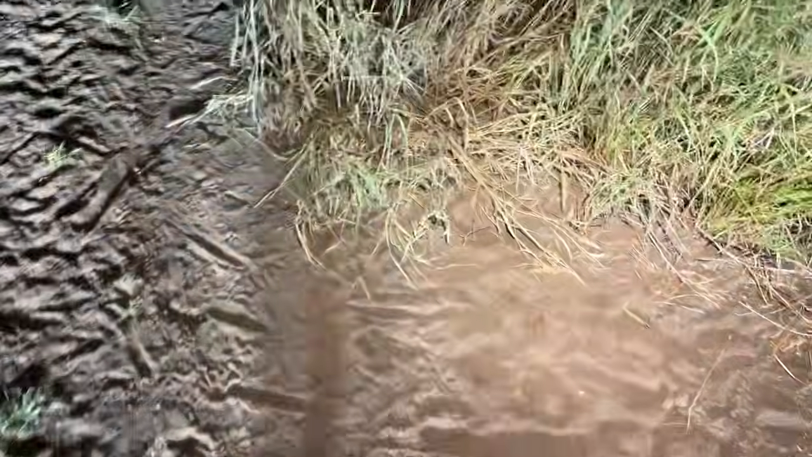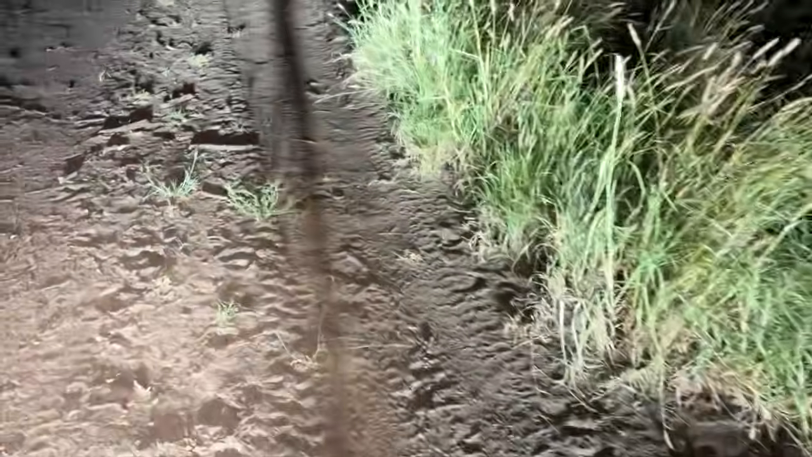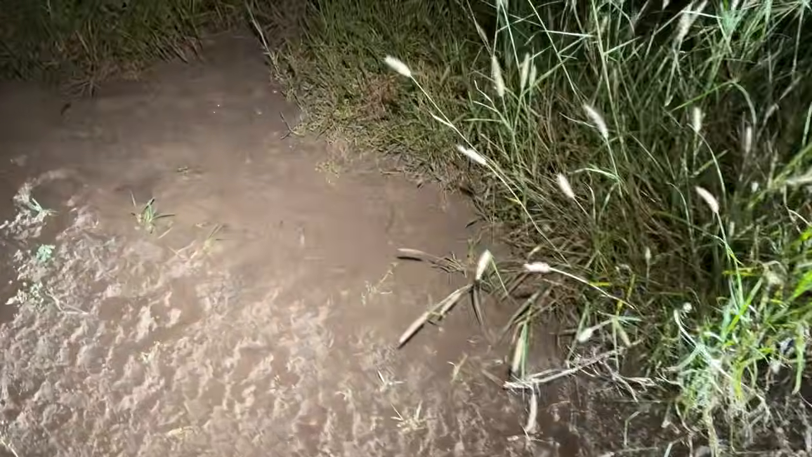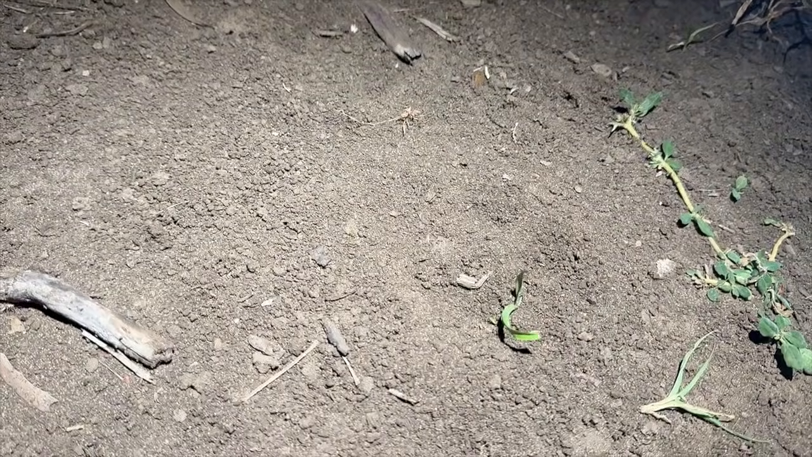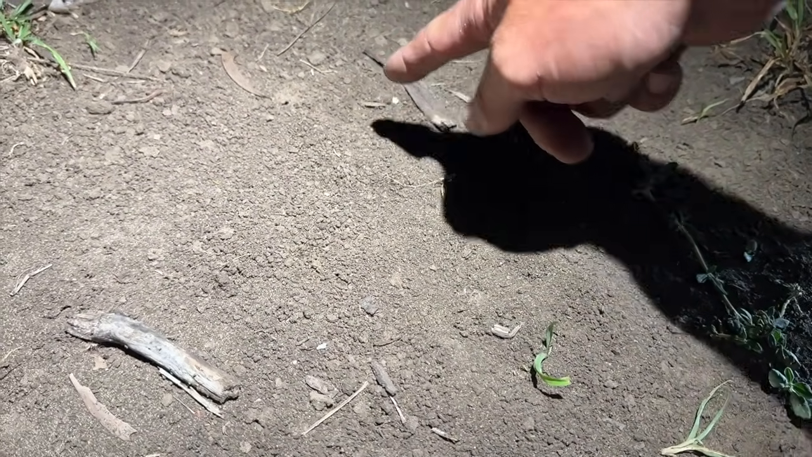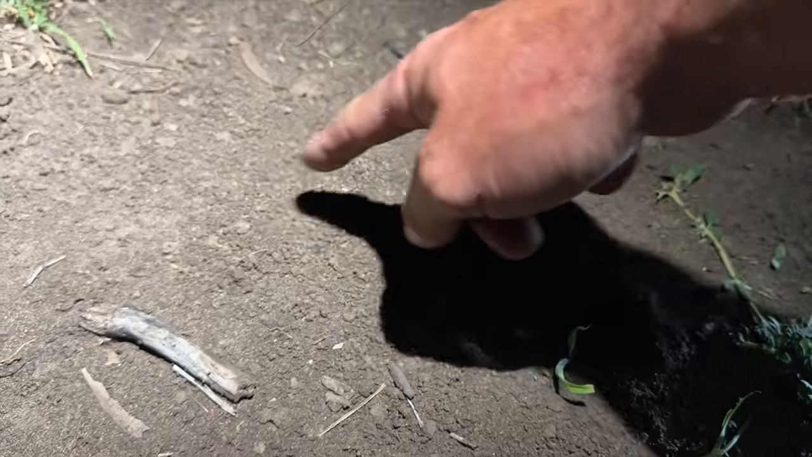Been cattle here everywhere. Oh, look at that. You can see that. The dog track right here and right there, and there's the pan right there.